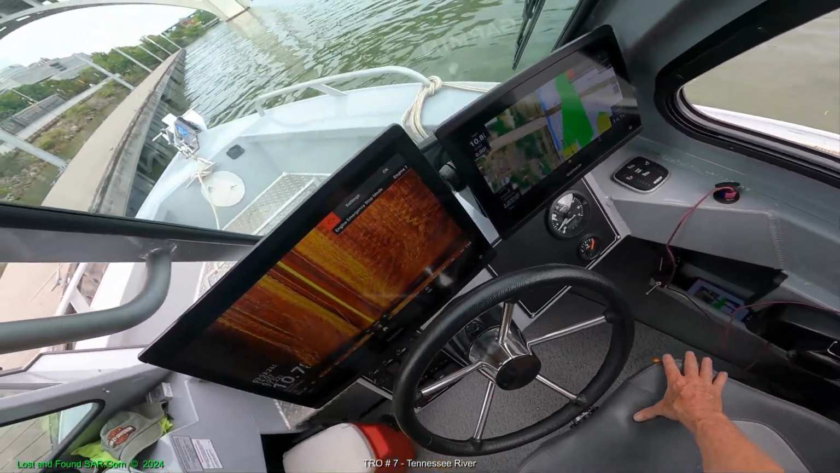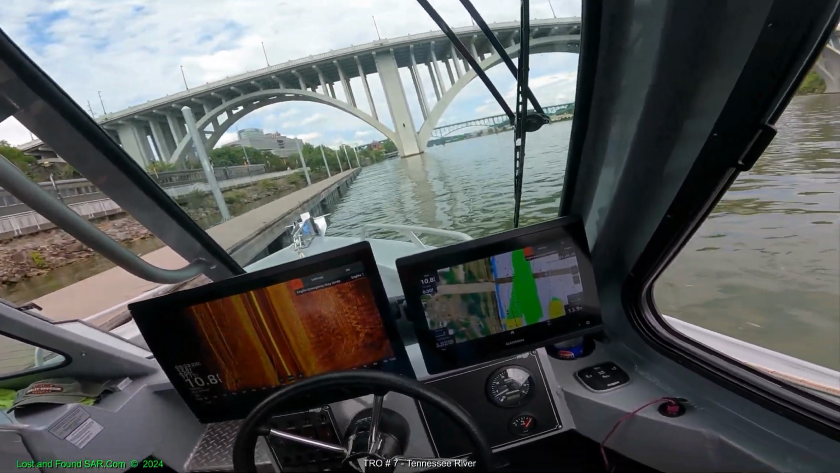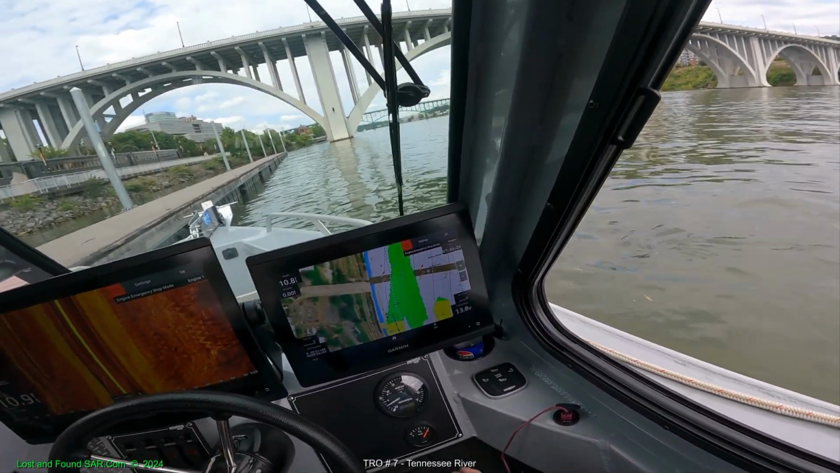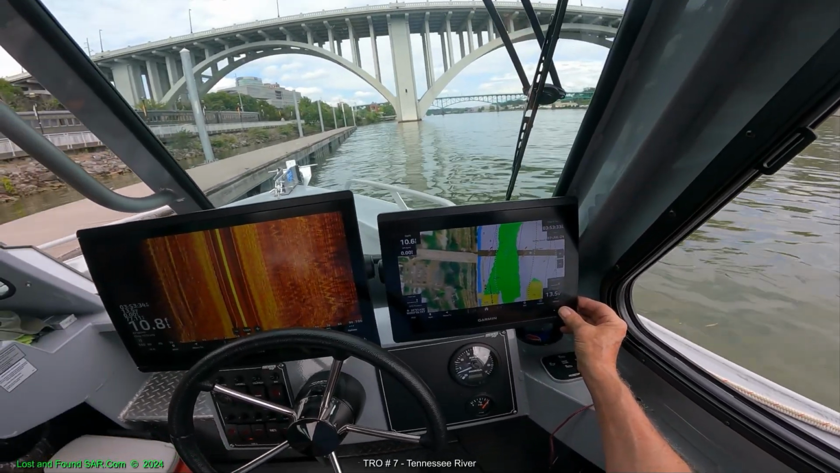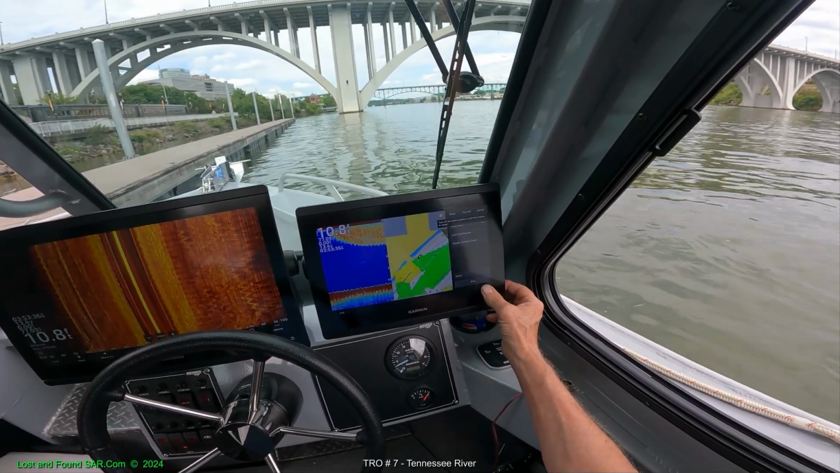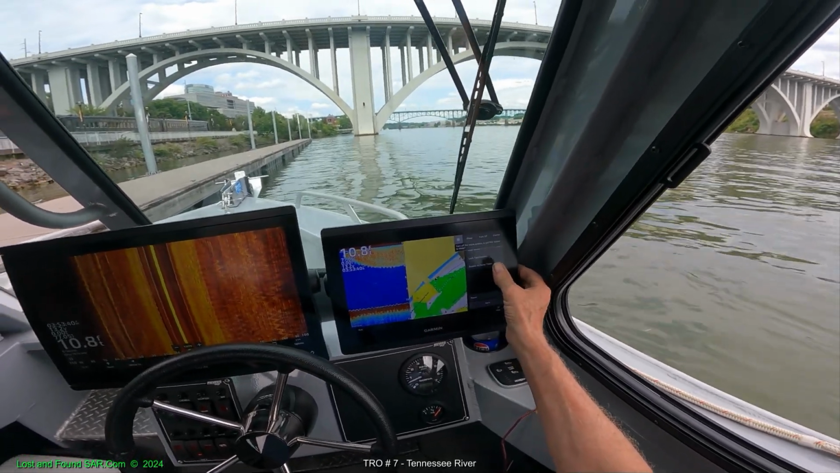Engine emergency stop mode. What's that about? Wonder what that was about. Yeah, we need to do that.